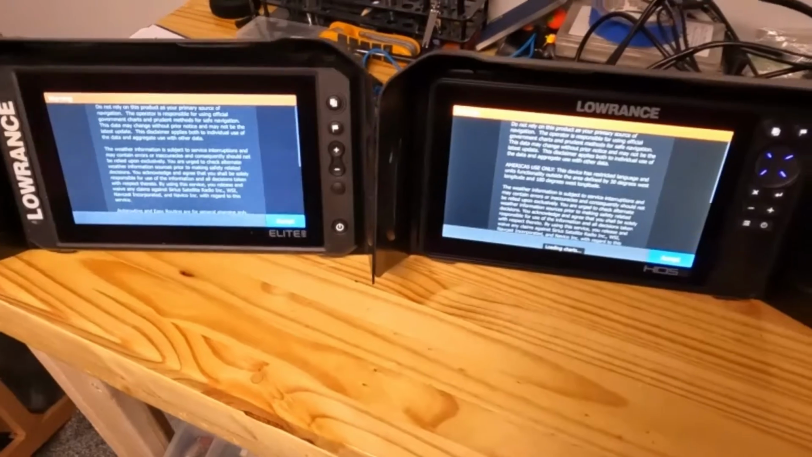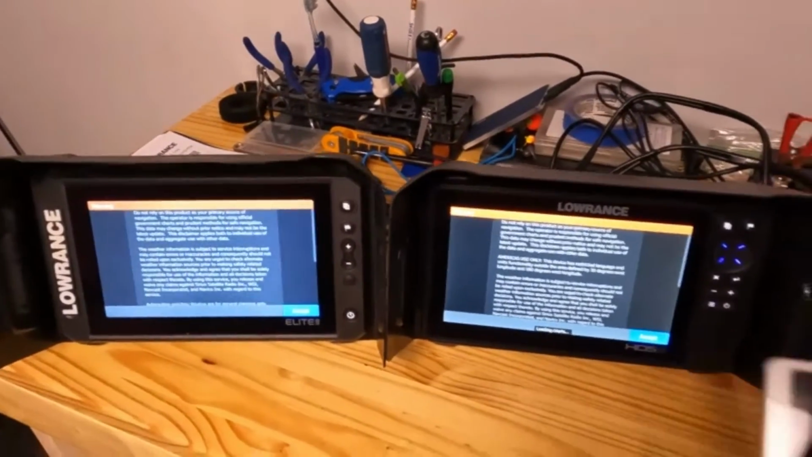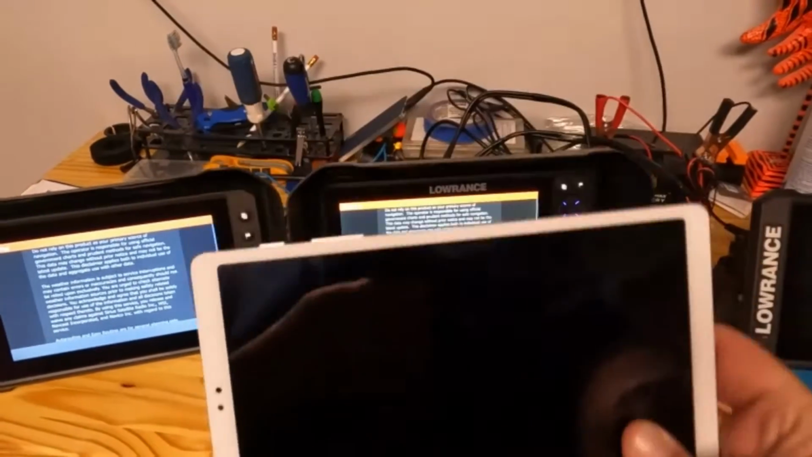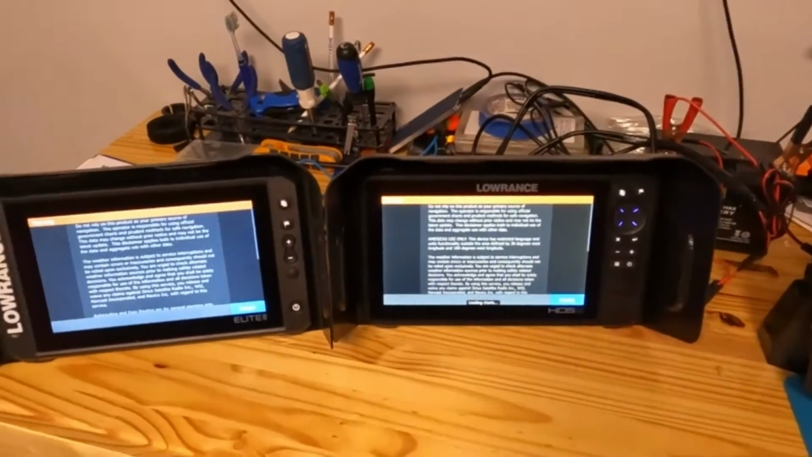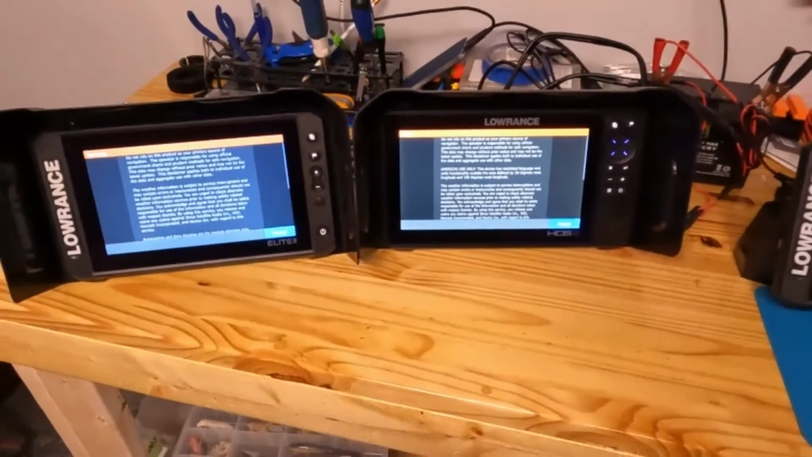I've got the Lowrance app on this and Wi-Fi'd it to the HDS, and I can actually use this as a remote monitor and control the unit from this tablet, which, in talking with a buddy of mine,